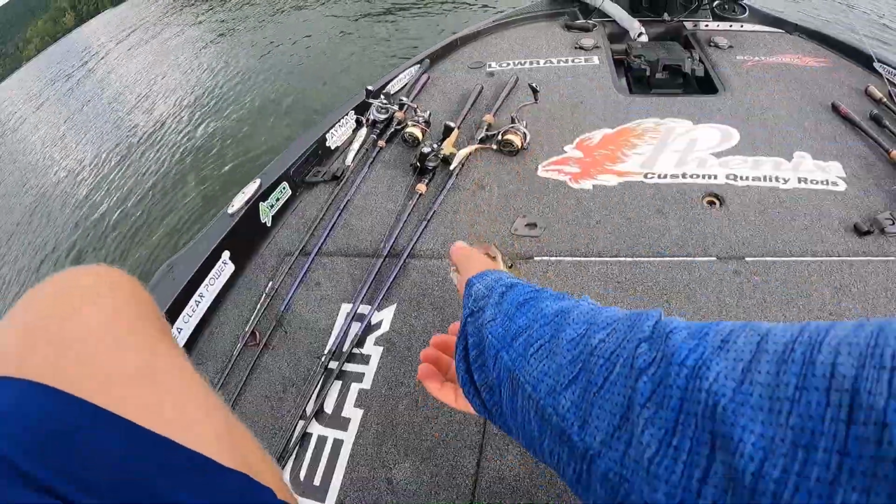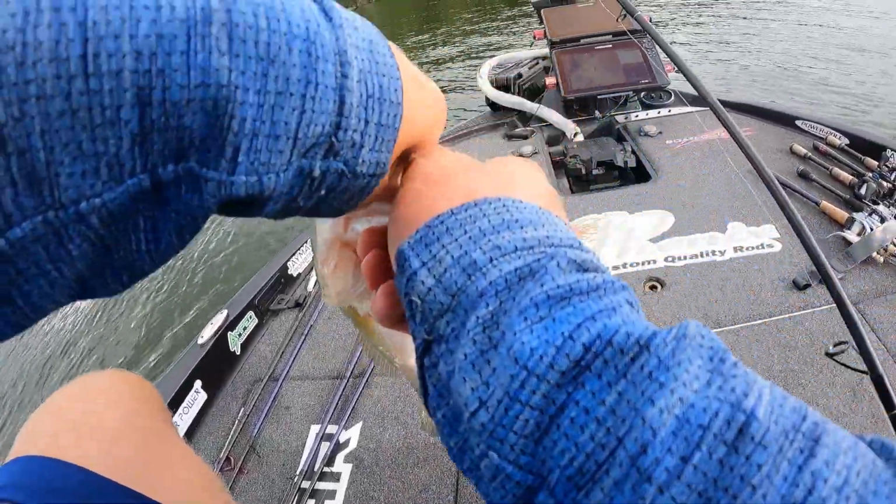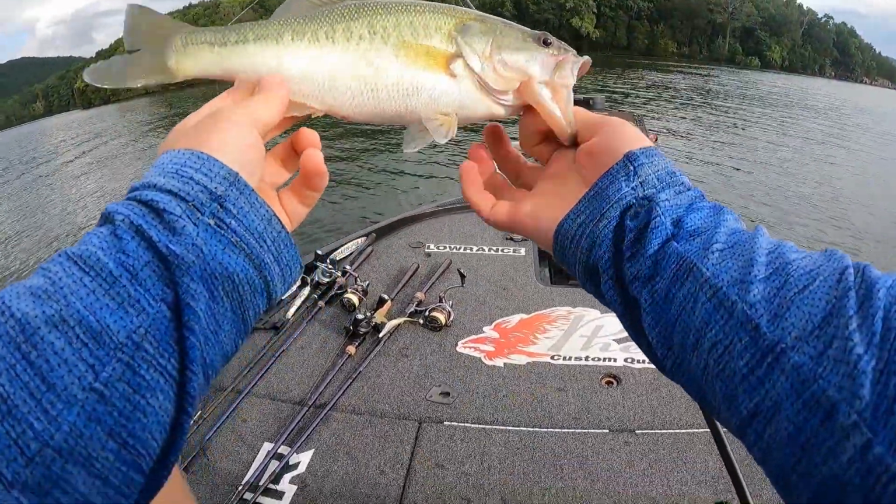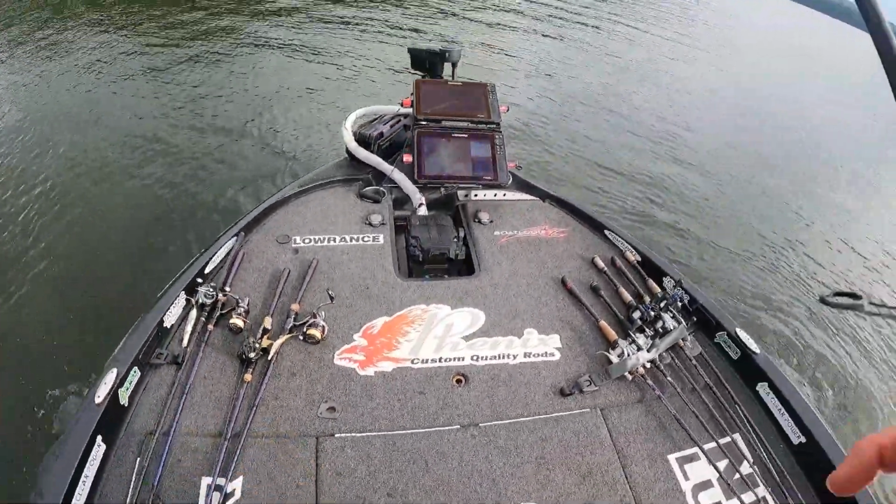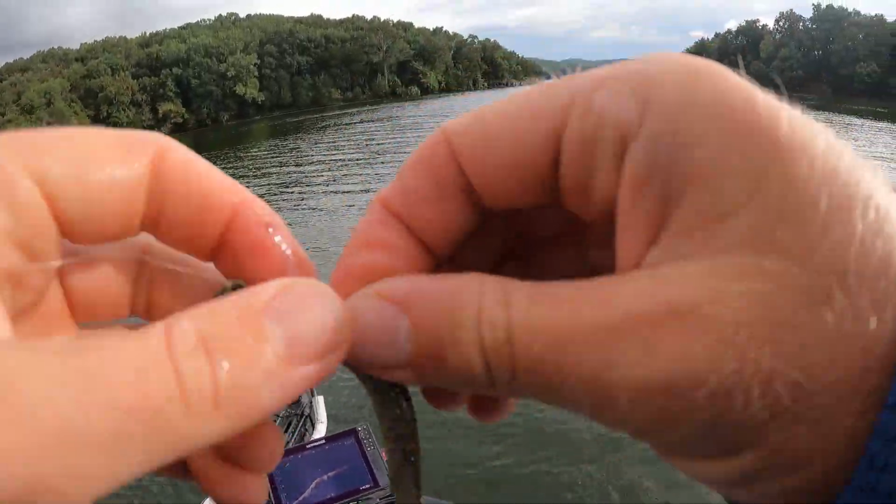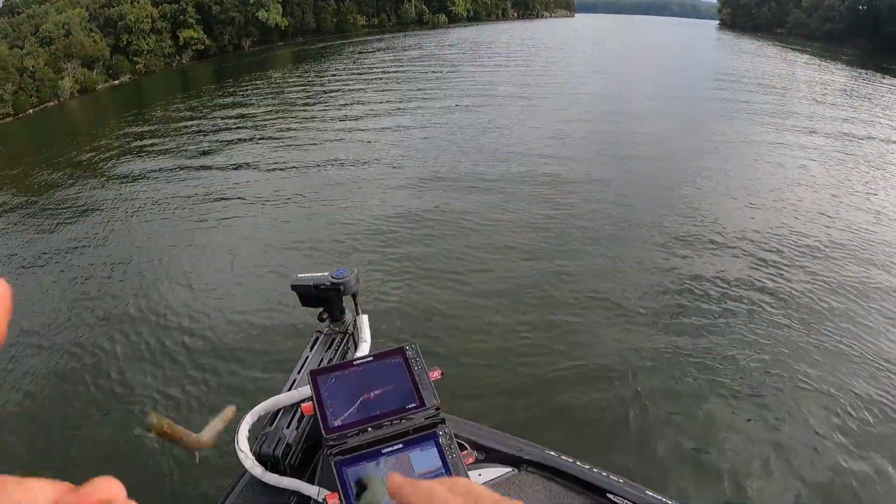Little guy on the Ned rig. Got it. Get him back, see if we can get another one. About to head in. Cast over one last spot. Got that nice little chunk. Nothing too crazy, but hey, we'll take them. Got the blood pumping.